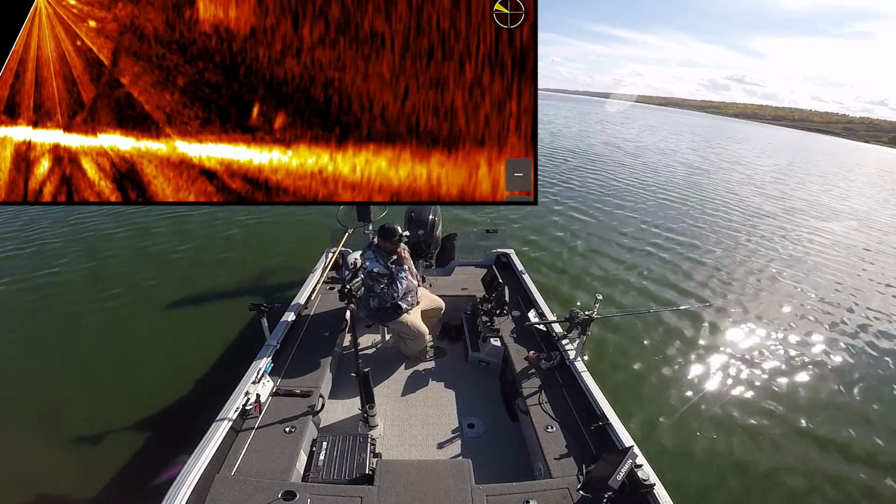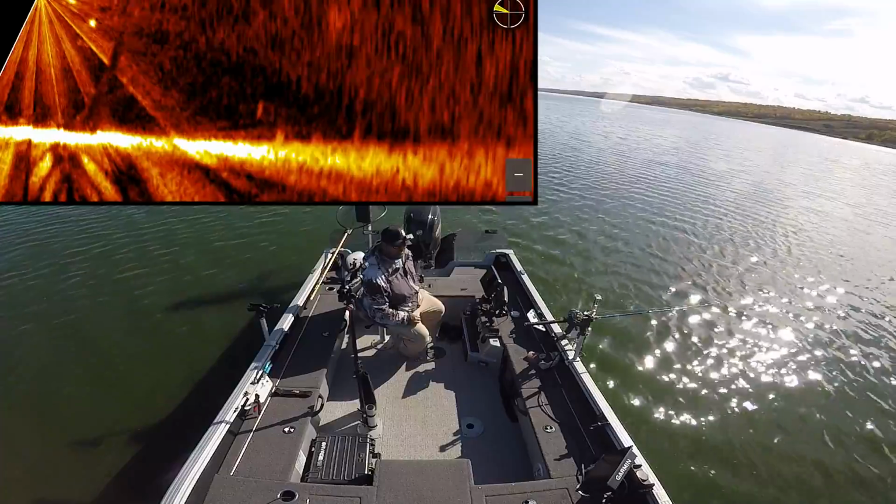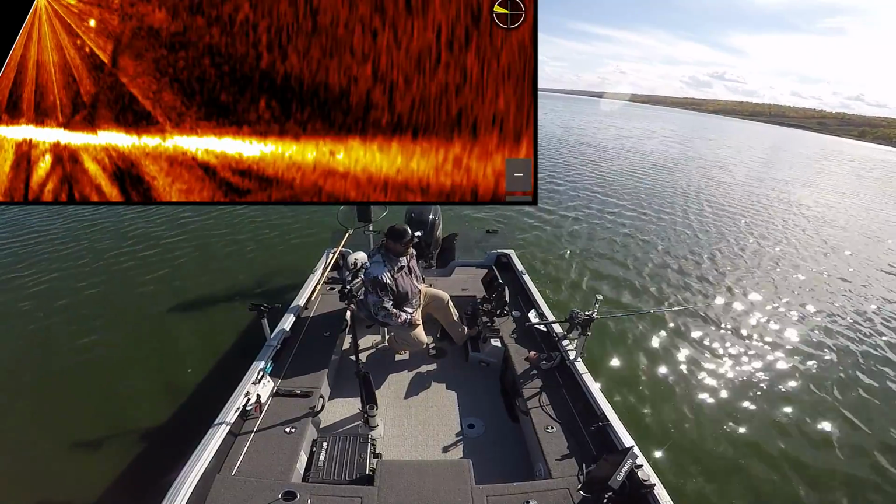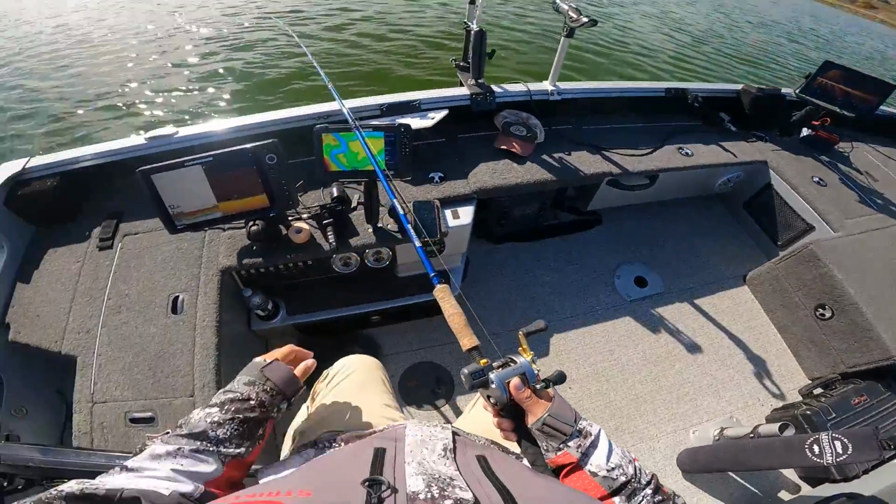Seems like the longer they follow it, the less chance they have to eat it. The ones that have eaten it so far are coming up instantly. Clayton, you saw that happen once. The first one you caught right away, but you didn't have it on the live imaging. I think I'm gonna hold on to the rod for a bit.